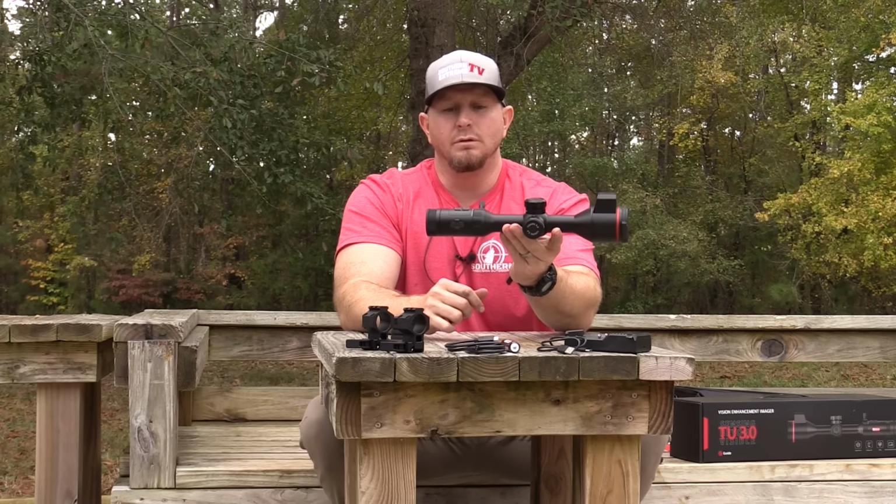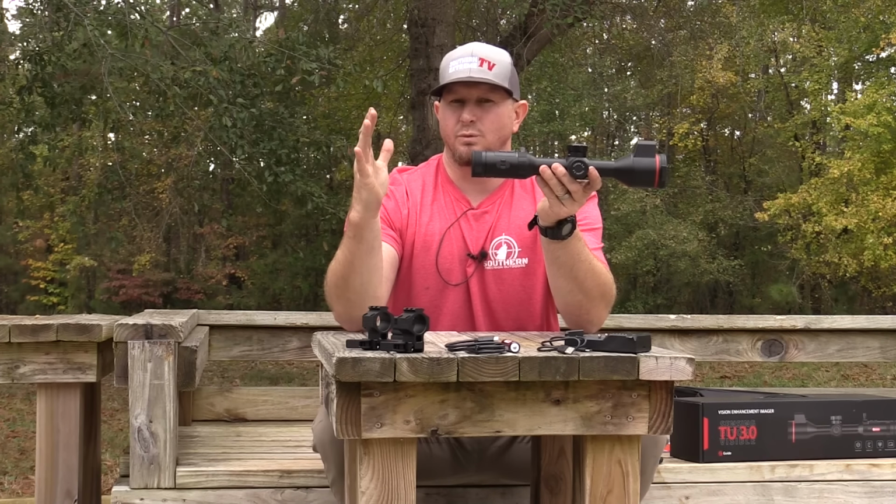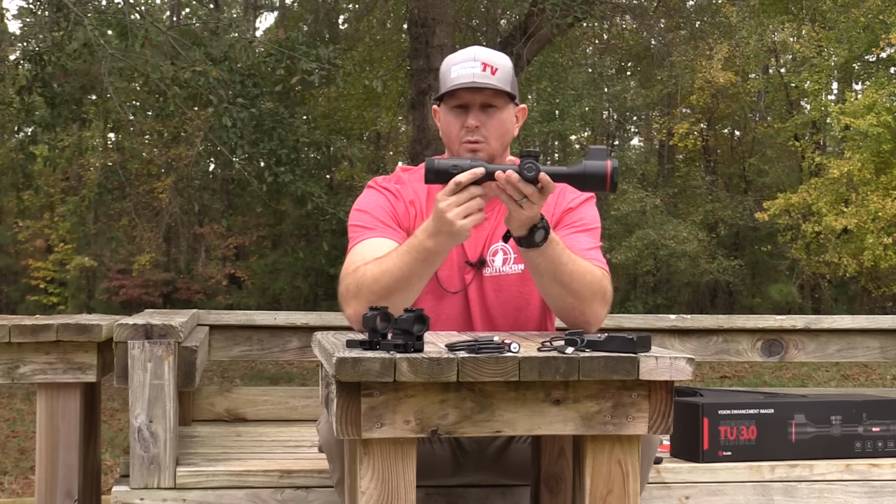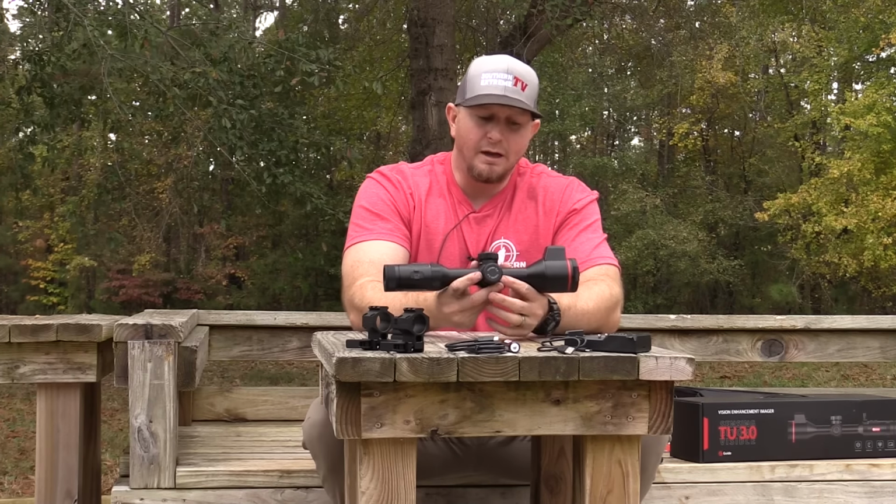But again, you need to remember that that eye relief is not fantastic on this scope. So you're not going to be able to be 5 or 6 inches away to get that full field of view. You're going to have to be a little bit closer onto this scope to be able to make it a full sight picture. So that's really the only couple of negatives that I've got.